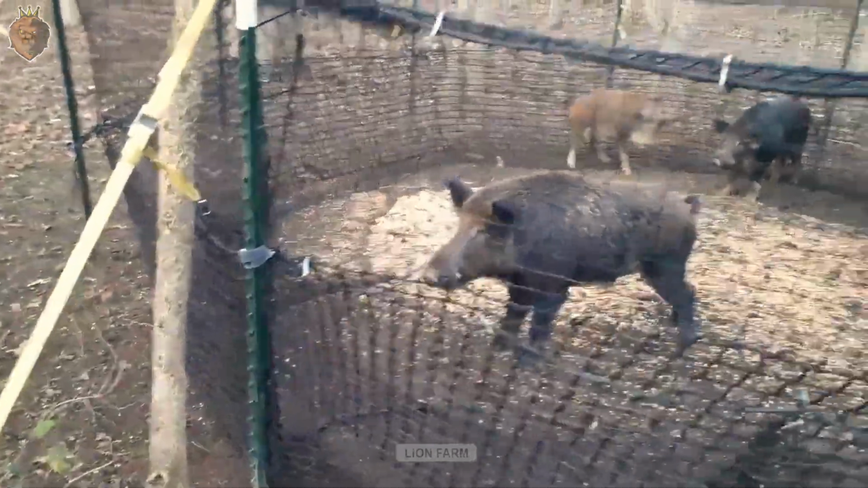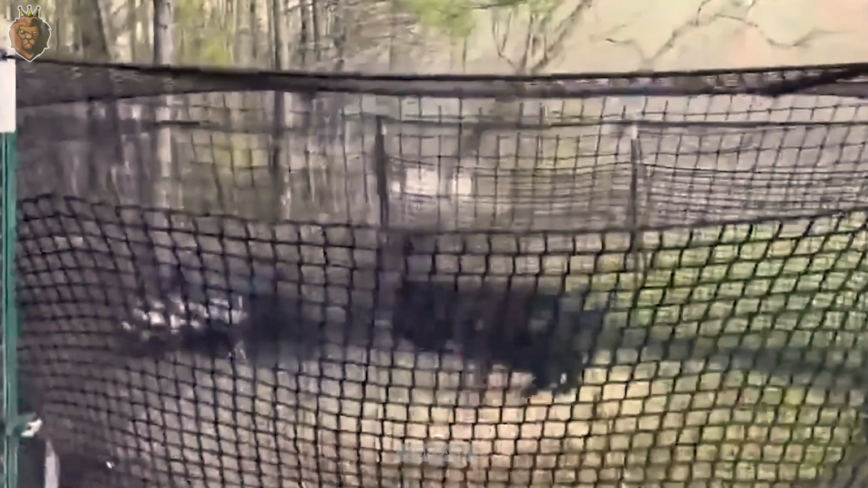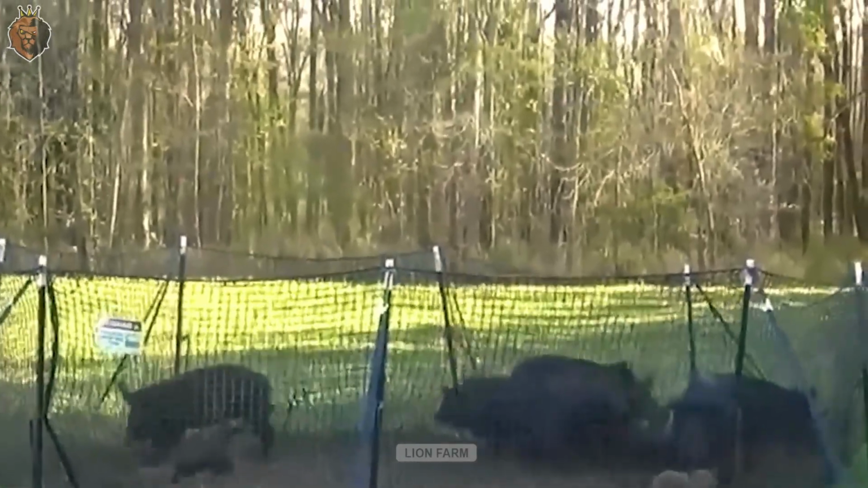The collection process must be carefully coordinated to ensure safety, as wild boars can become aggressive when cornered. Only 2-3 hunters are needed to control the situation, reducing the risk of attacks and ensuring smooth transportation. Adhering to safety protocols and legal regulations is essential for sustainable hunting practices.